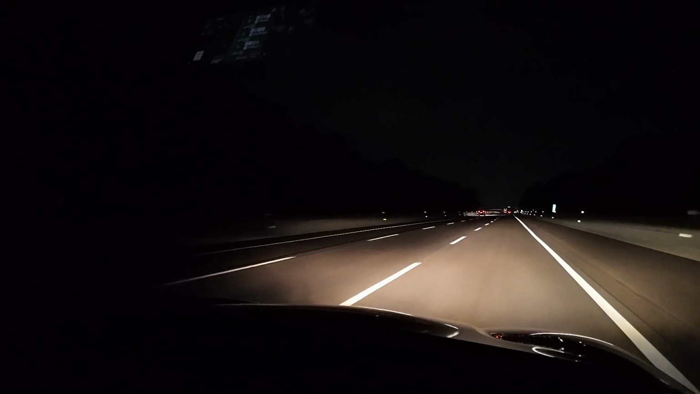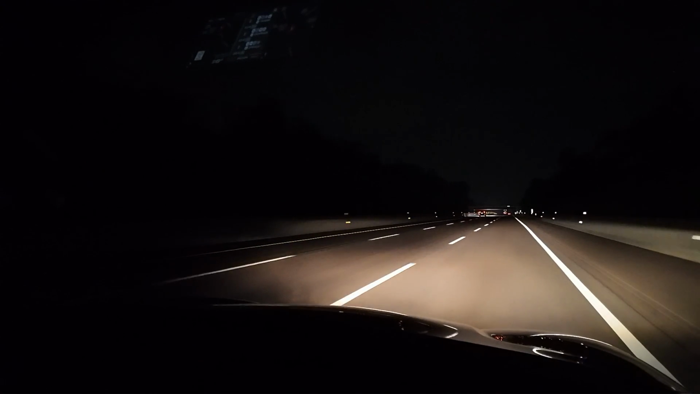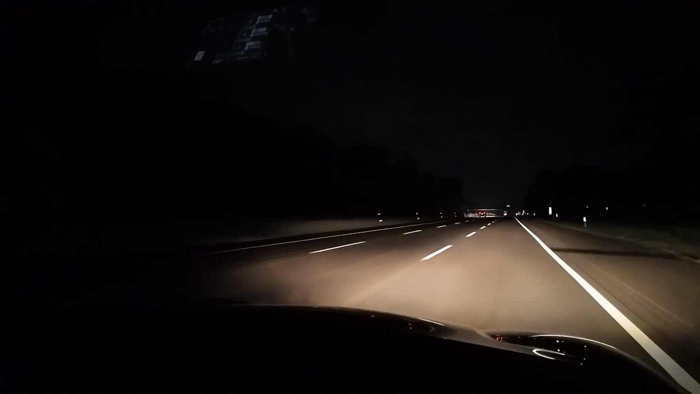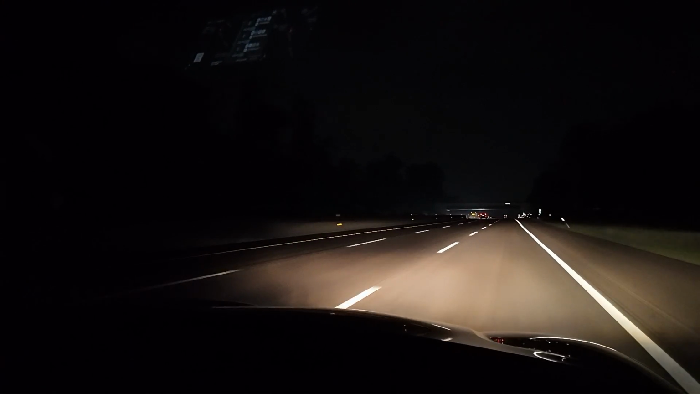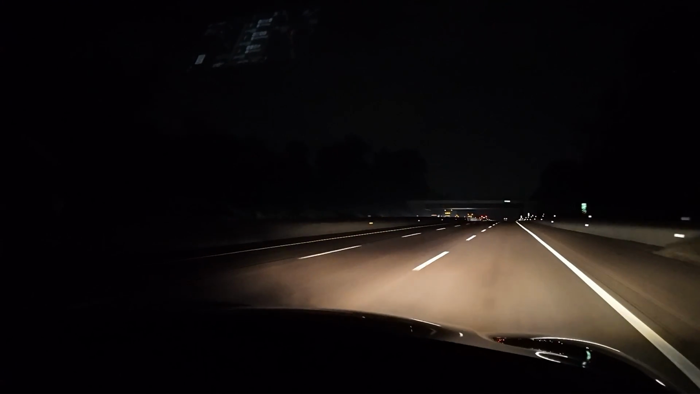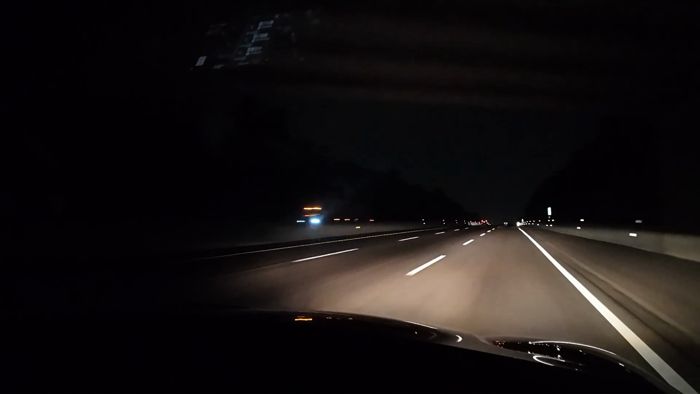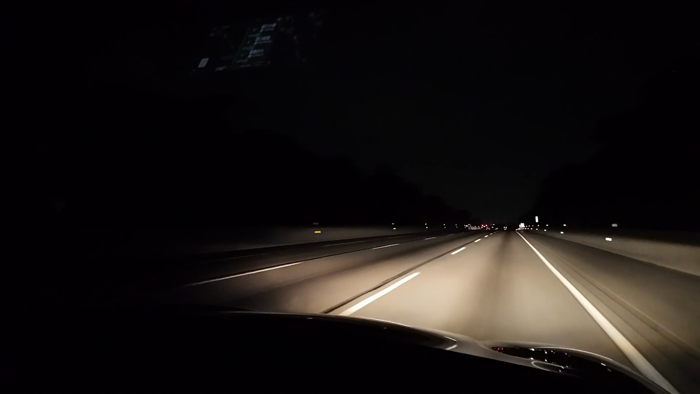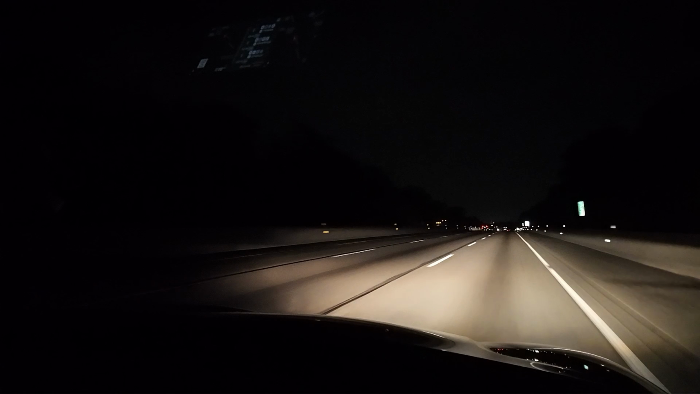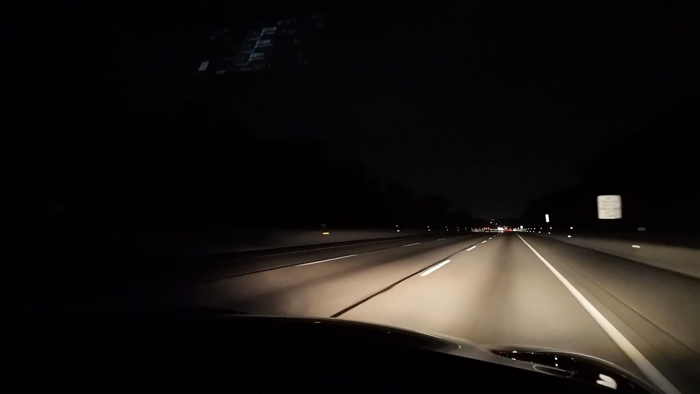The sky isn't black though. Definitely more of a charcoal. And the trees are darker than the sky. Isn't that weird? Wonder why the night sky appears lighter. Maybe it's all these headlights. Maybe it's the light reflecting off the reflectors on the side of the road. Or maybe it's the nearby towns.